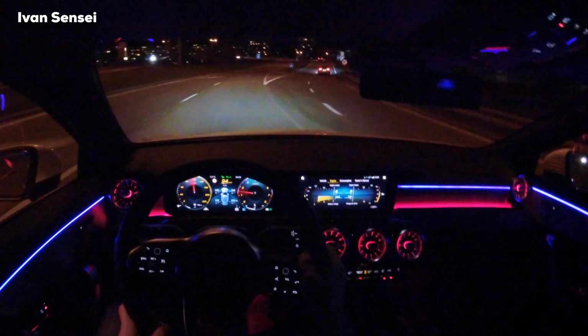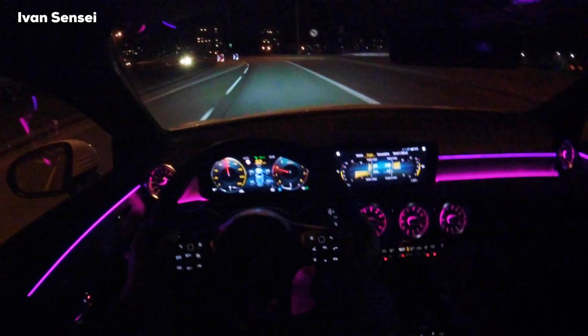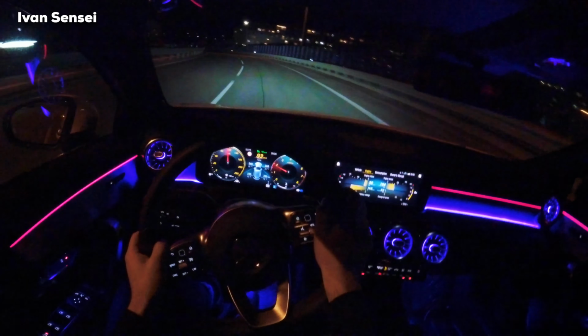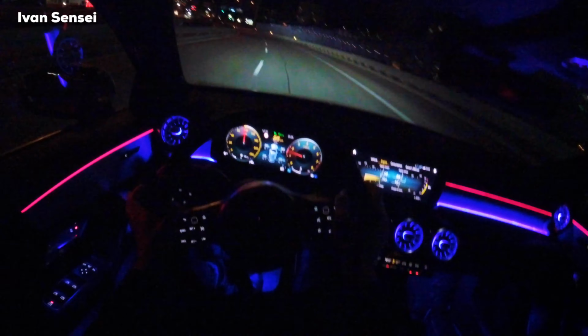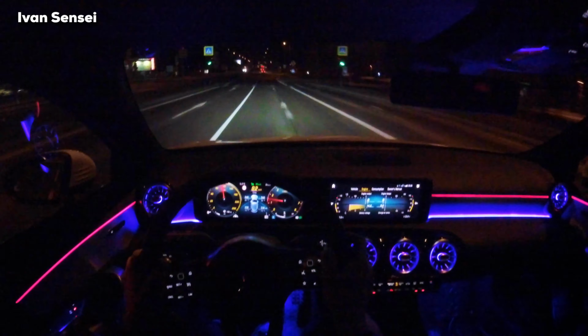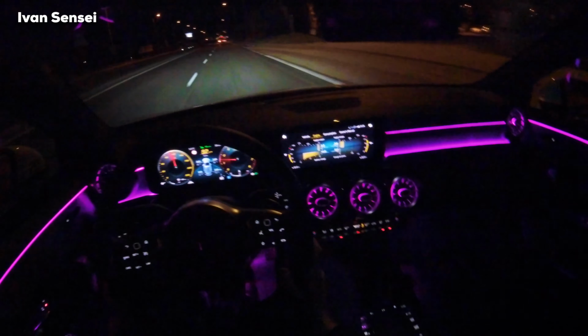Also here is a sharp corner, but for this car it's like nothing. So you can see here, it's not super sharp, but it is quite sharp. Many cars slow down here because of this turn, but for this car it's like nothing. Amazing how this car can have grip, and it's flat in the corners even for a non-AMG model.